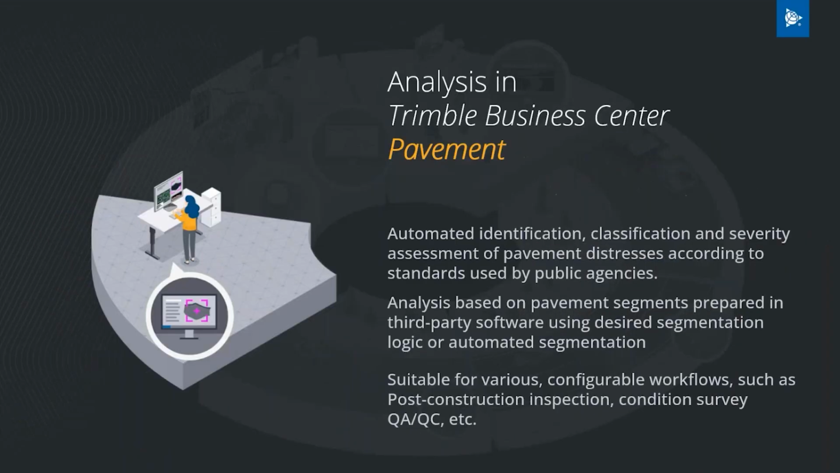So after you collected your data, it's great, right? You collected your data very quickly. You can collect at speeds of 60, 70 miles per hour. So you have your point clouds, your images, you're coming back to the office, and you have large point clouds, terabytes of point clouds, you have tens of thousands of images. Now, what do you do with it, right? Because you actually need not the point clouds and images, you need the information that you can extract from these point clouds and images. And that's where Trimble Business Center's pavement inspection workflow plays a big role.